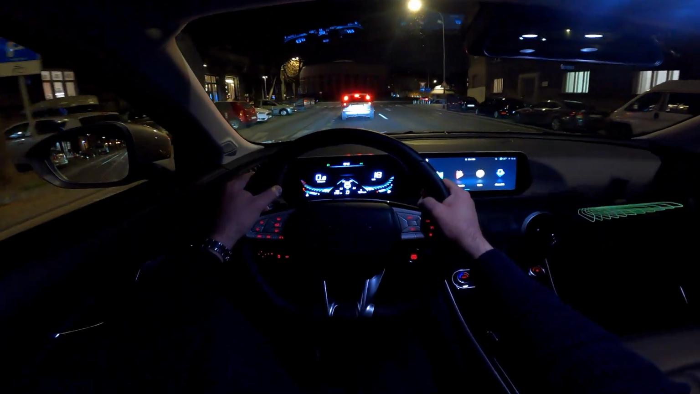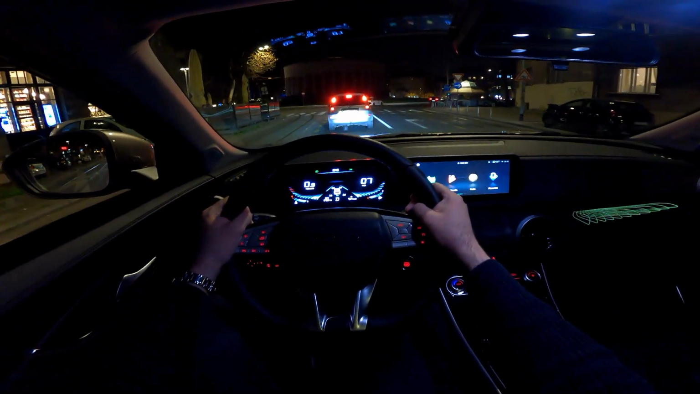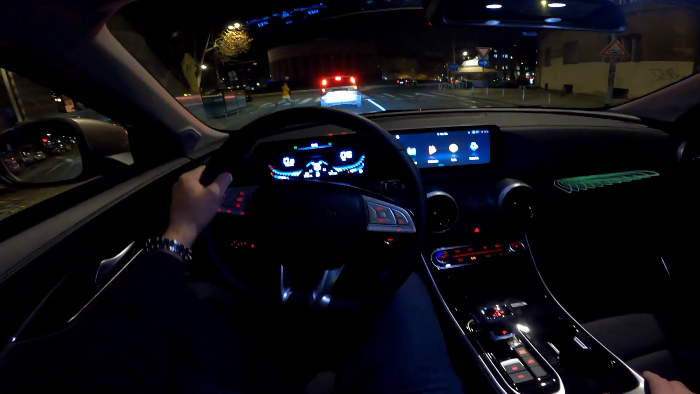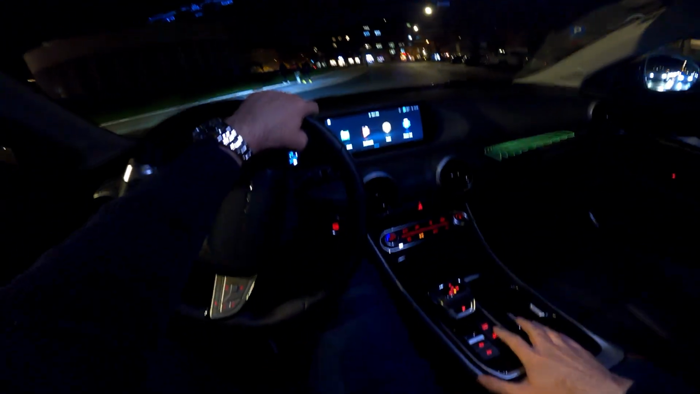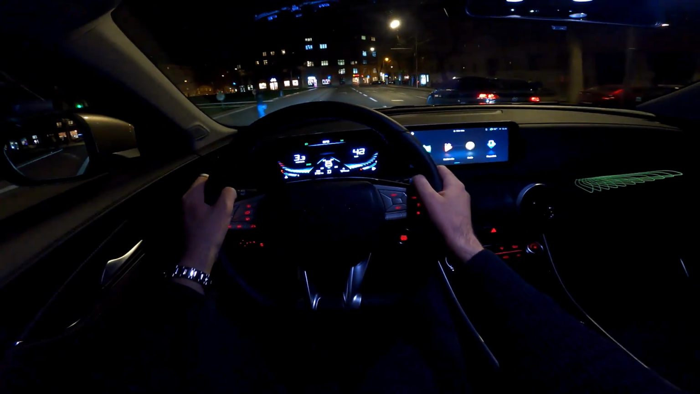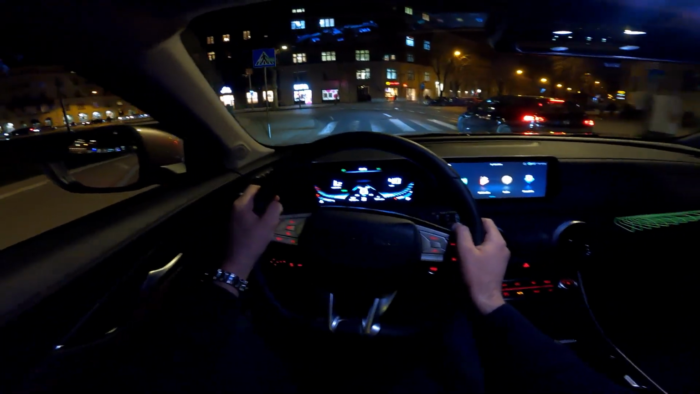front. So if you want to see more exterior design details, you can watch my full review during the day, but today's focus is the night drive itself, and I want to take you along on this experience and show you. So now let's put on the sport mode. There we go. So you see, the sound is so good.